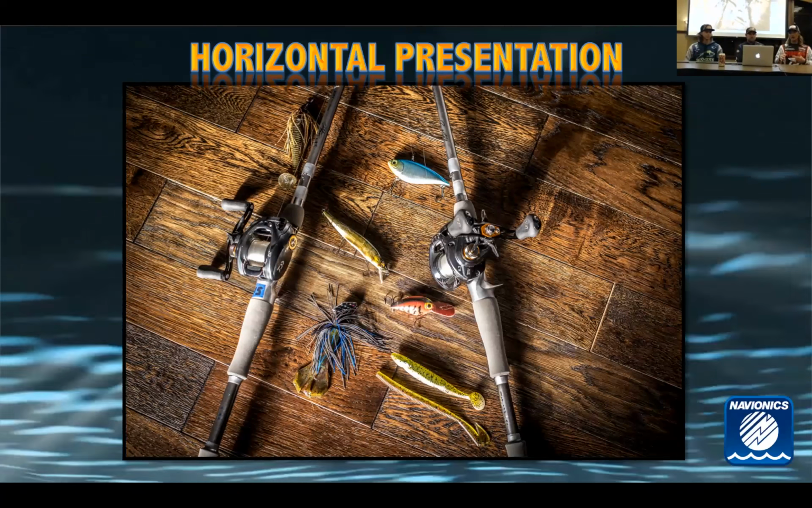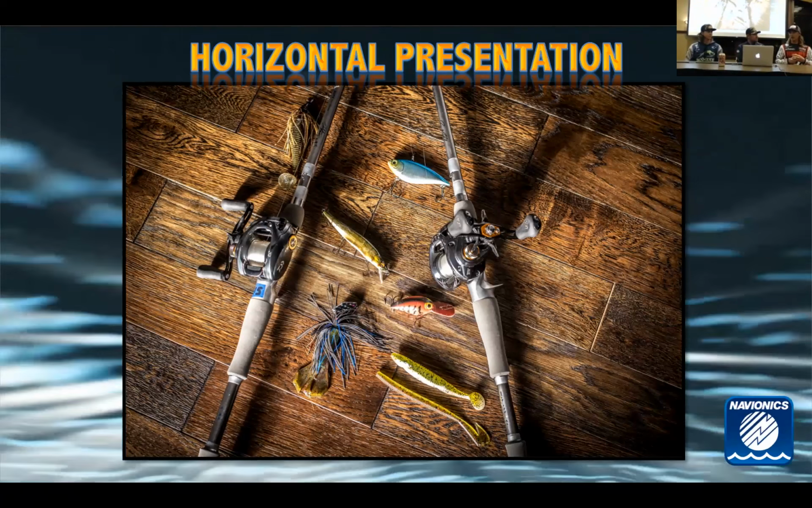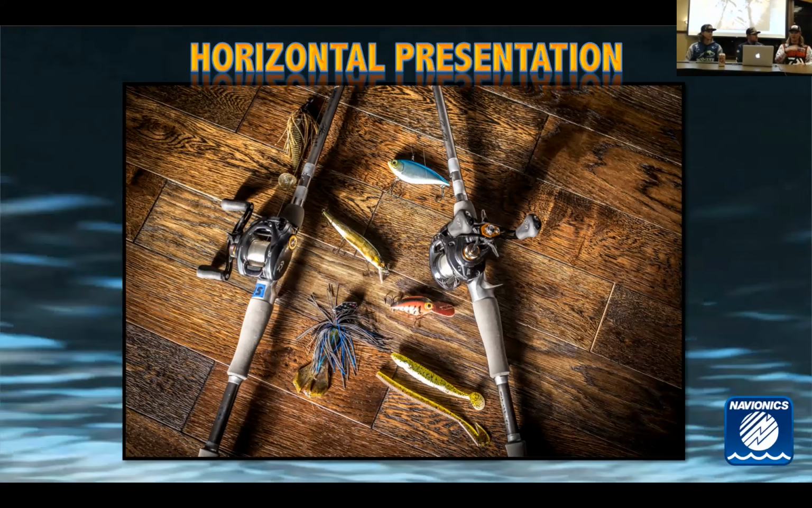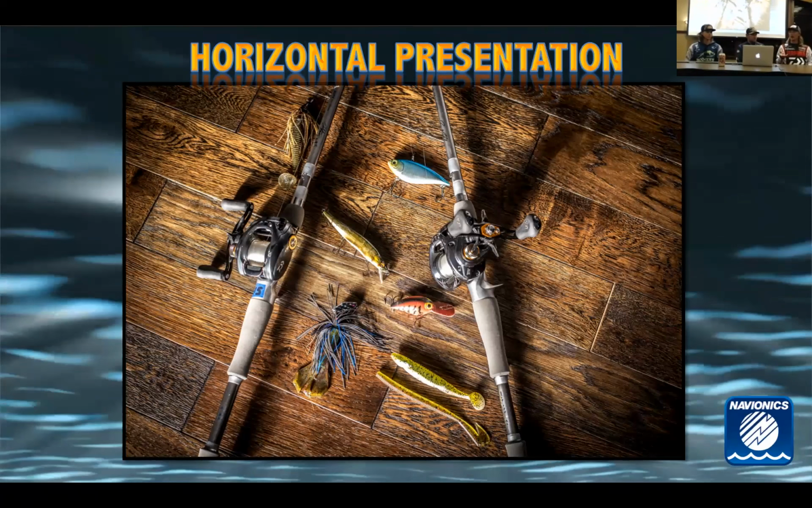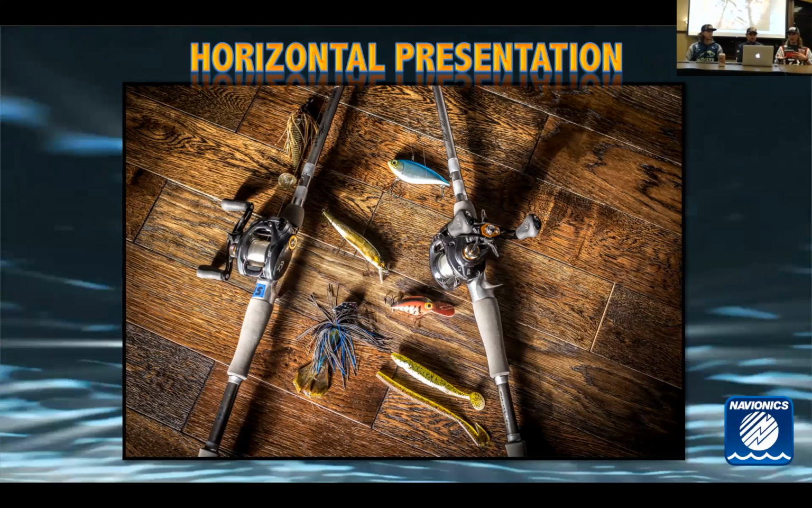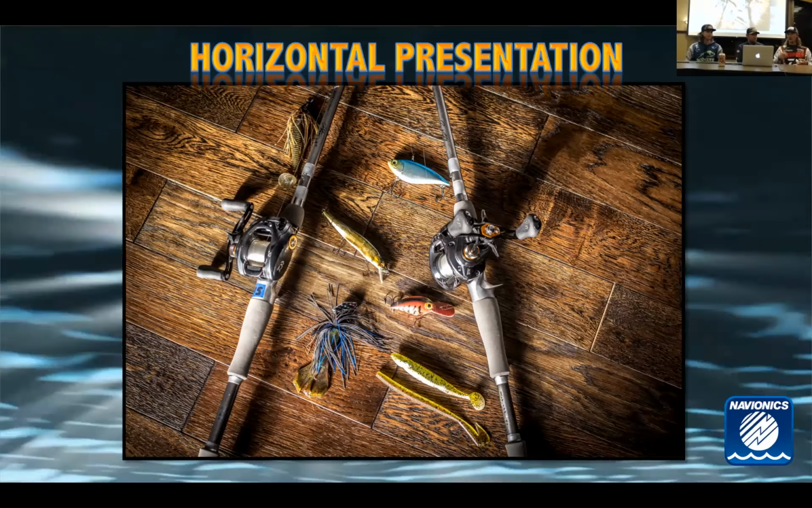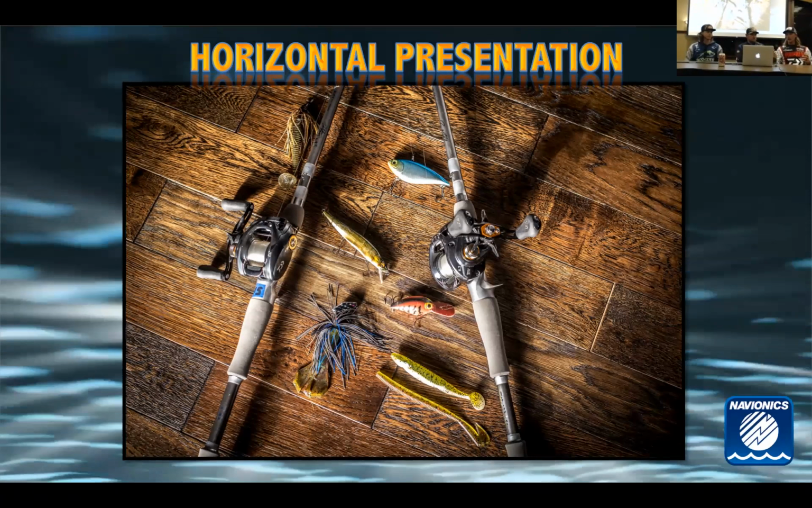This is going to be a lot of that mid-depth zone, that 2 to 6, 7 feet, where you've got 3-4 feet of water on top of the grass you're fishing. That's when I really like horizontal baits. Then later in the summer, in lakes where it's deeper grass, where it's grown to the surface, that's when I like to get more vertical. But let me give it a rundown.